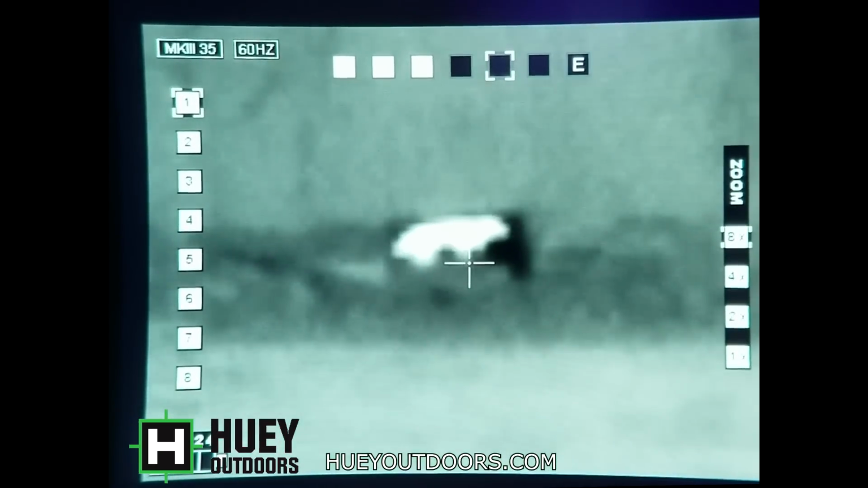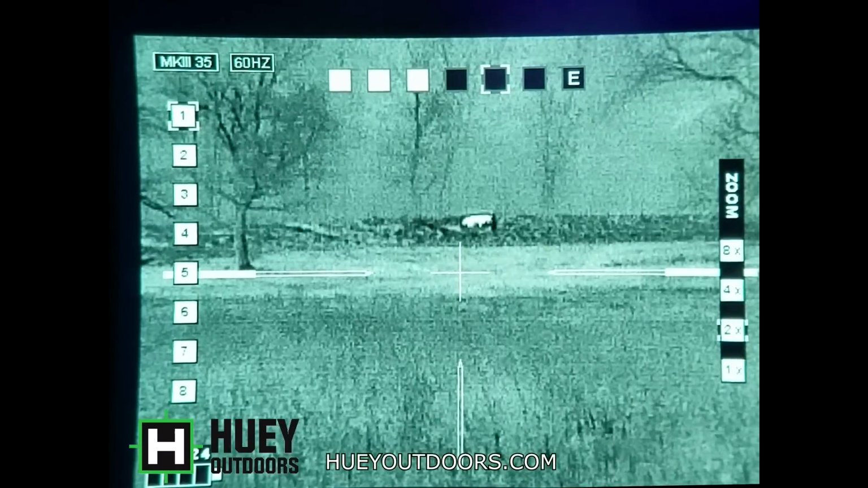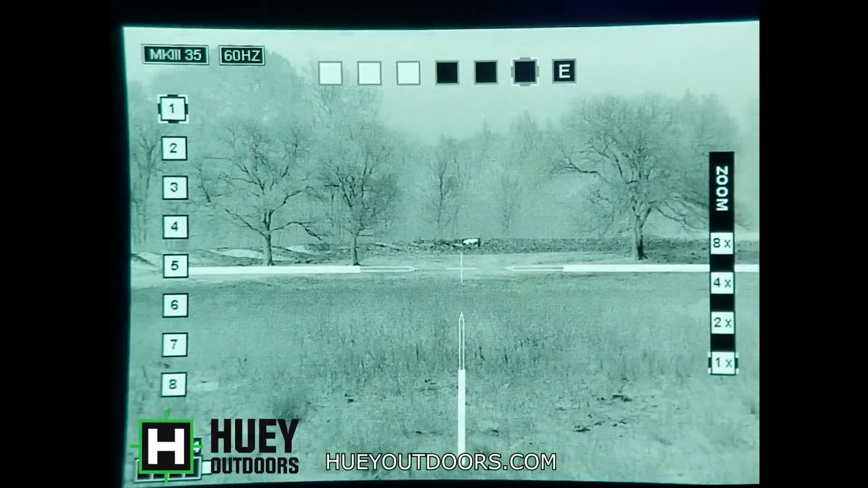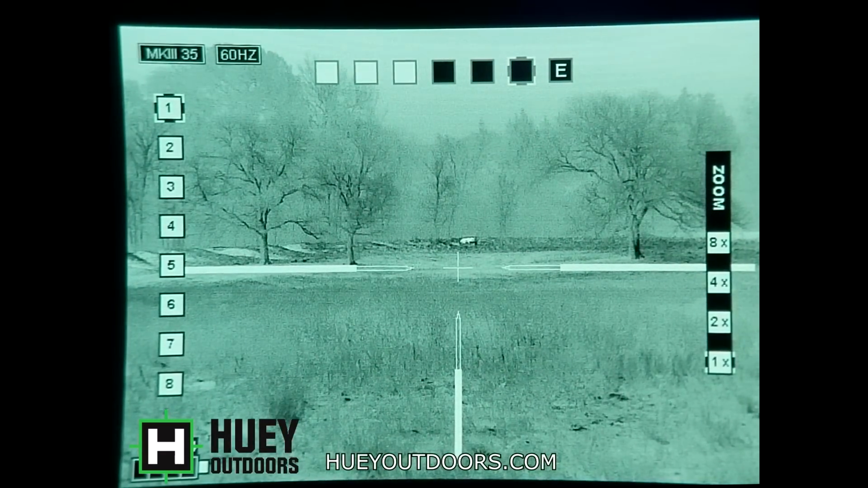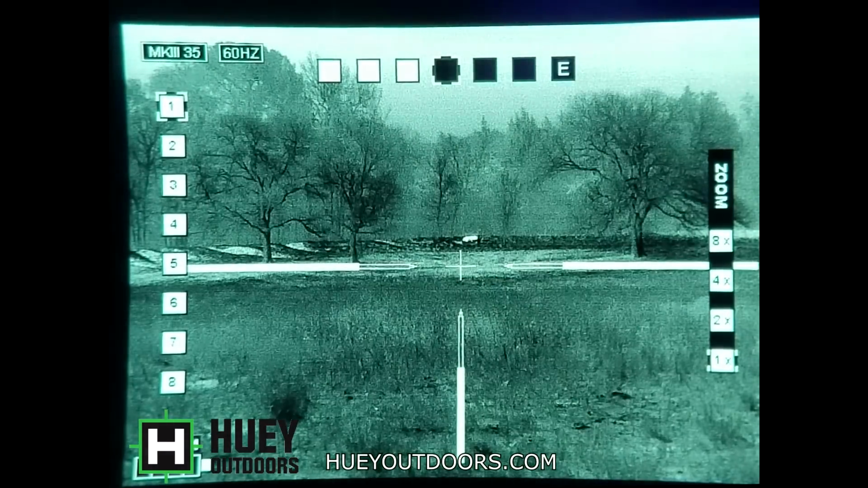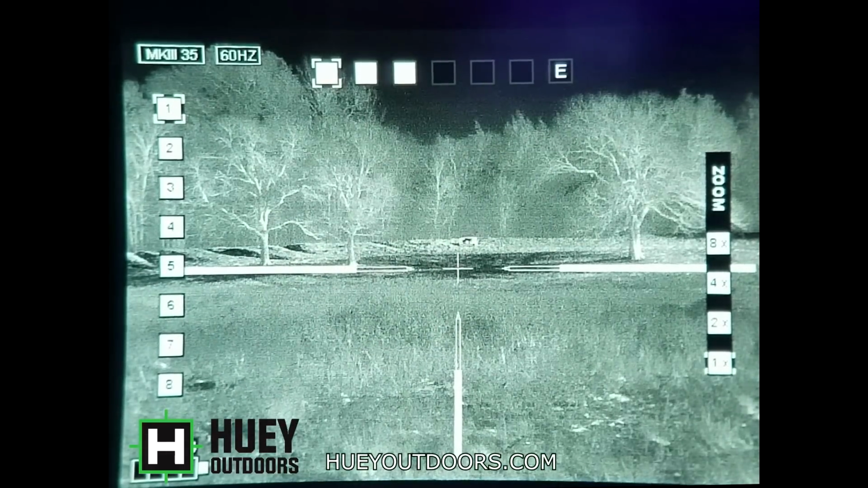And now we're up to 8x max resolution. Still able to take the shot. Feel pretty comfortable with that. And we'll zoom back out and go through the different palettes. It looks beautiful with cloud cover. Man, oh man, that looks good. And like I said, through the eyepiece, all the scopes look like this. We just didn't get washed out on this one. So I left it up longer just so you can see.